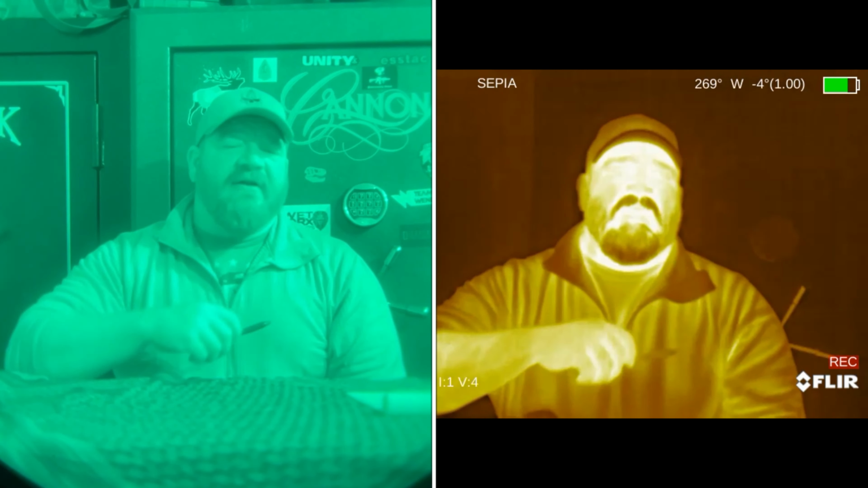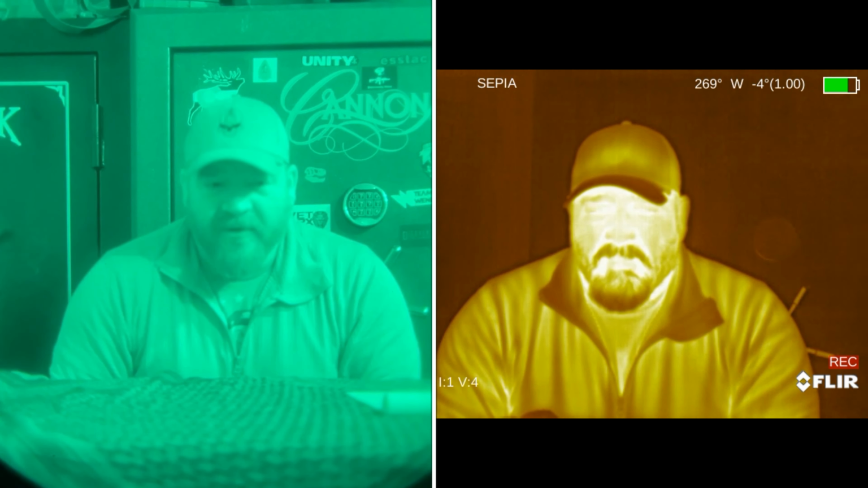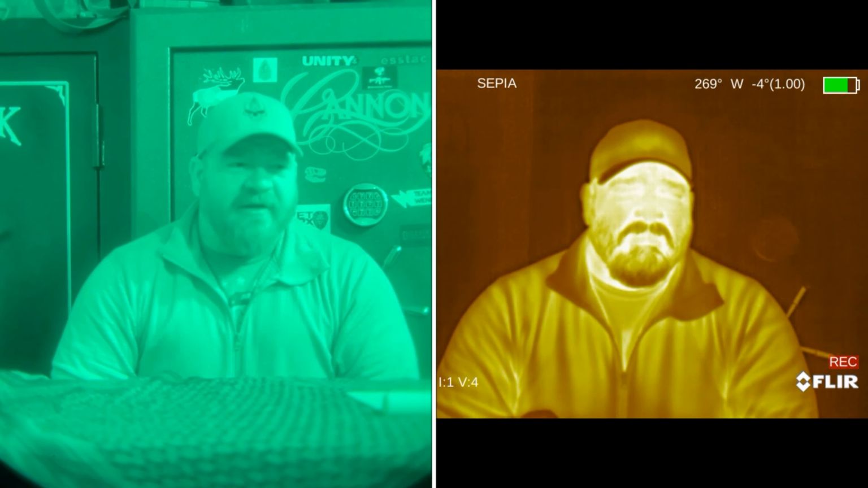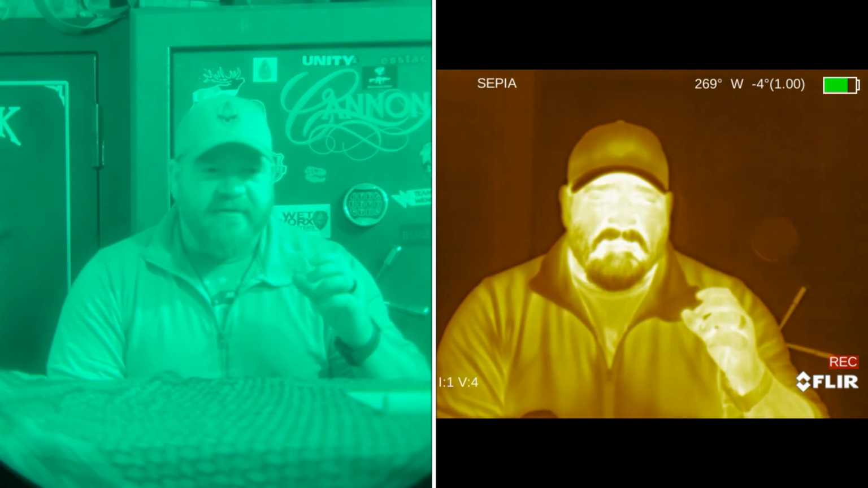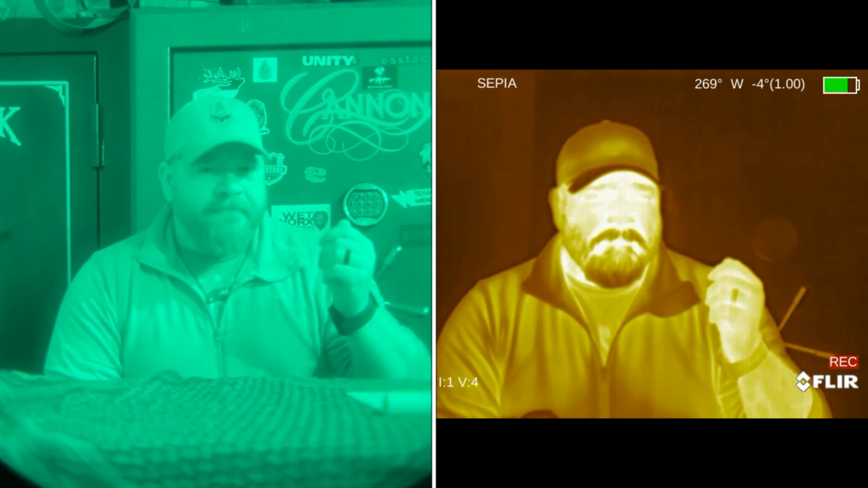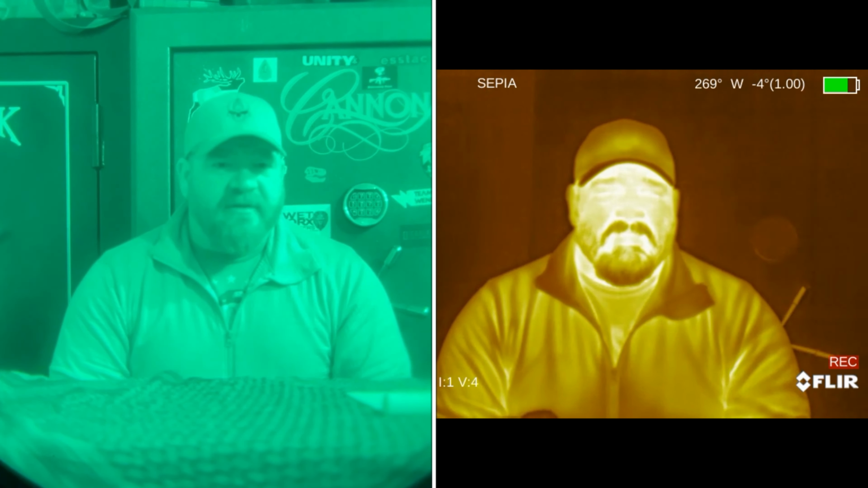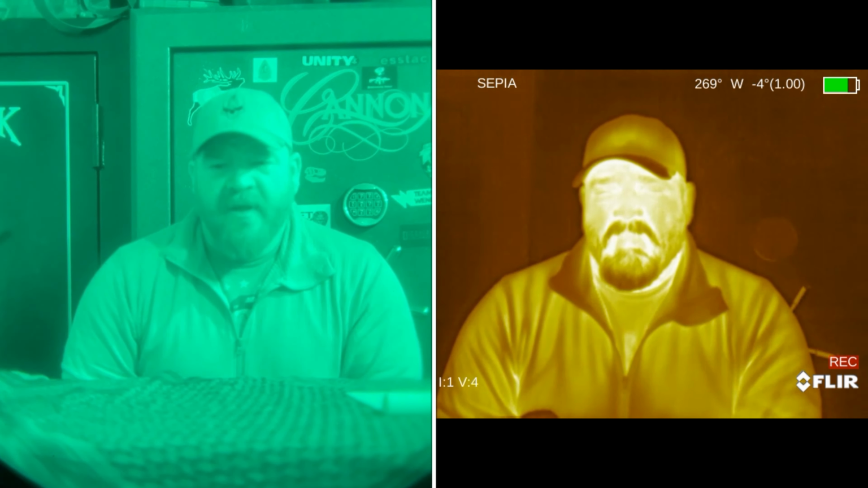One issue I found is that the FLIR Breach image output is just so bright. It really does overpower the eyes, and it's a completely artificial brightness that your eye registers as a digital output, as opposed to the analog PVS14, where it is a lot softer and a lot easier on the eyes. Even with the gain turned all the way up, it's still easier on the eyes than the FLIR Breach with its brightness all the way turned down. But it is a much simpler palette to use.